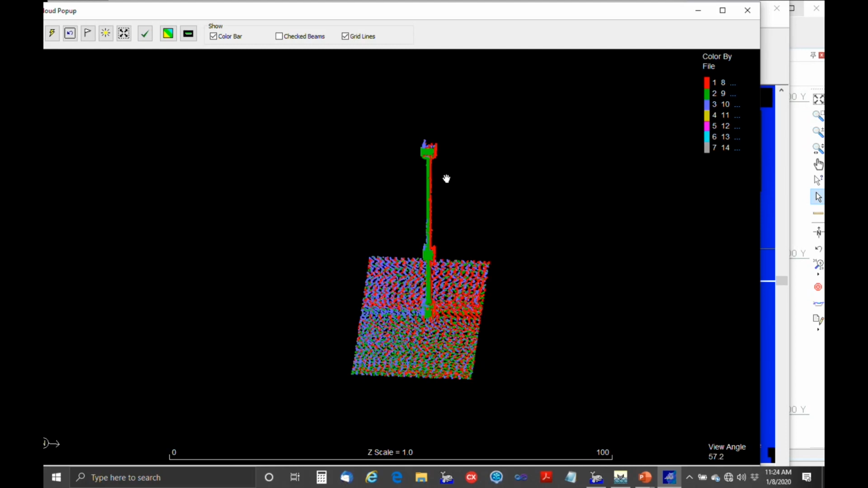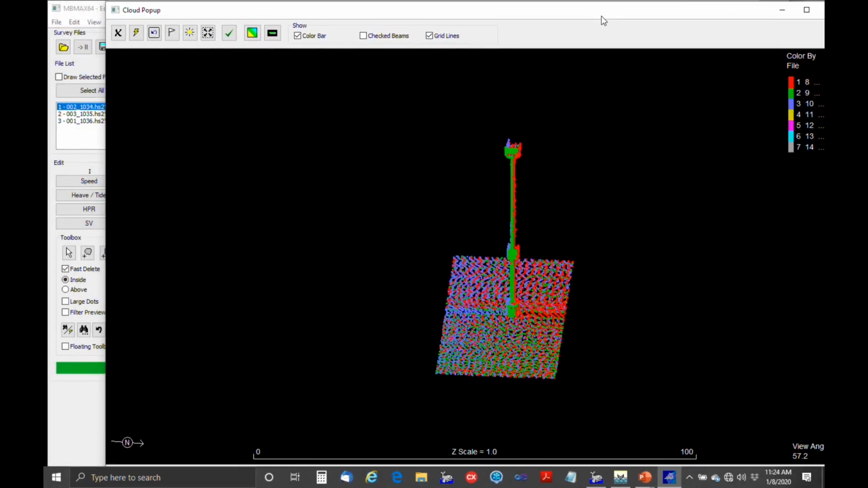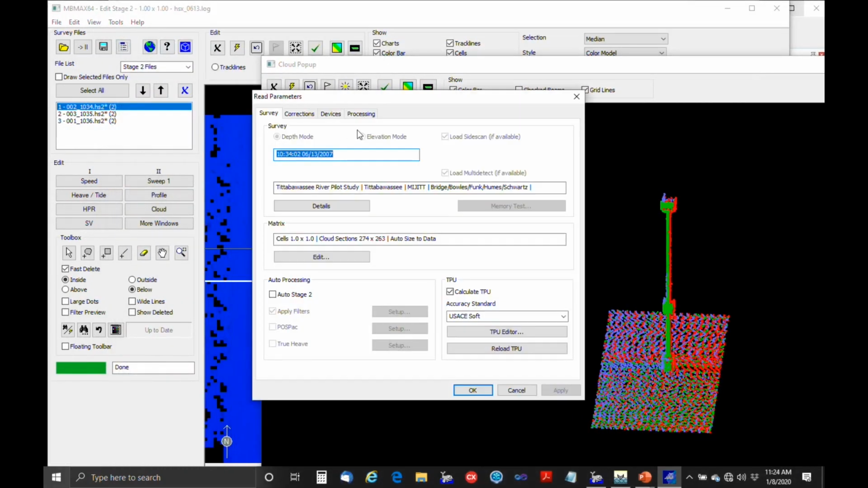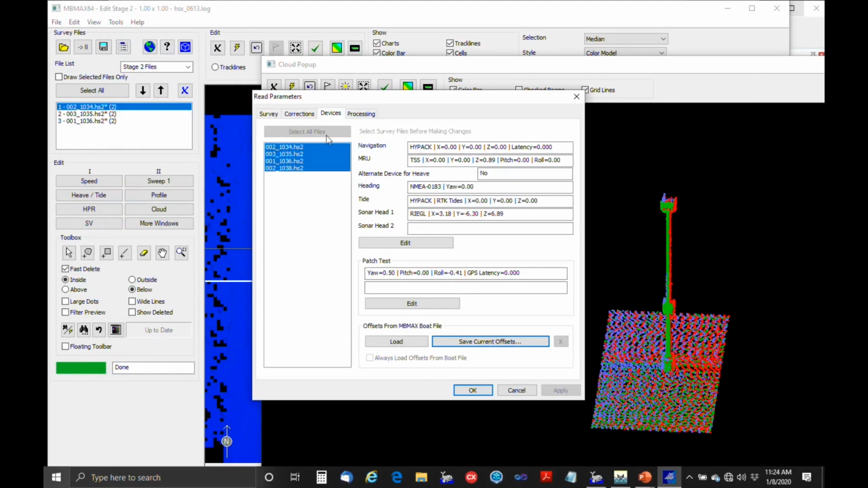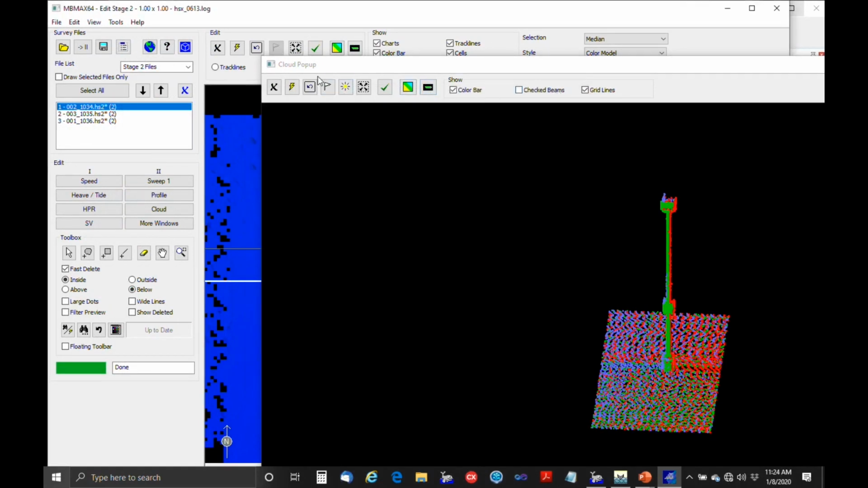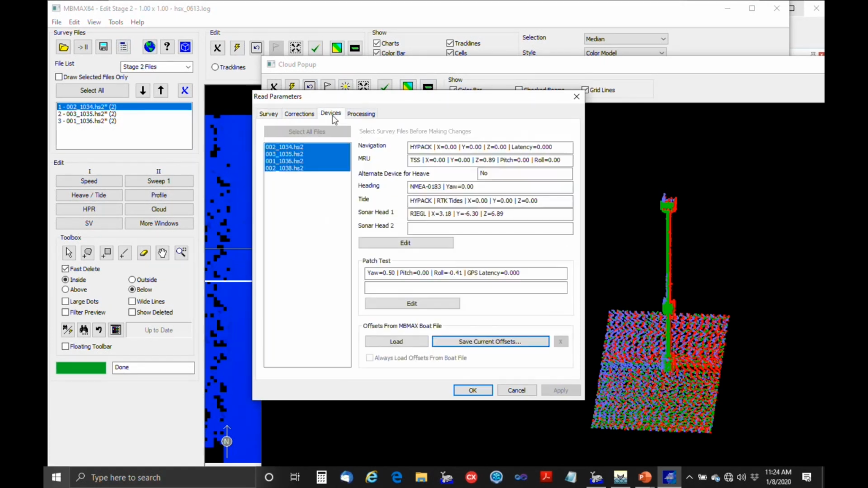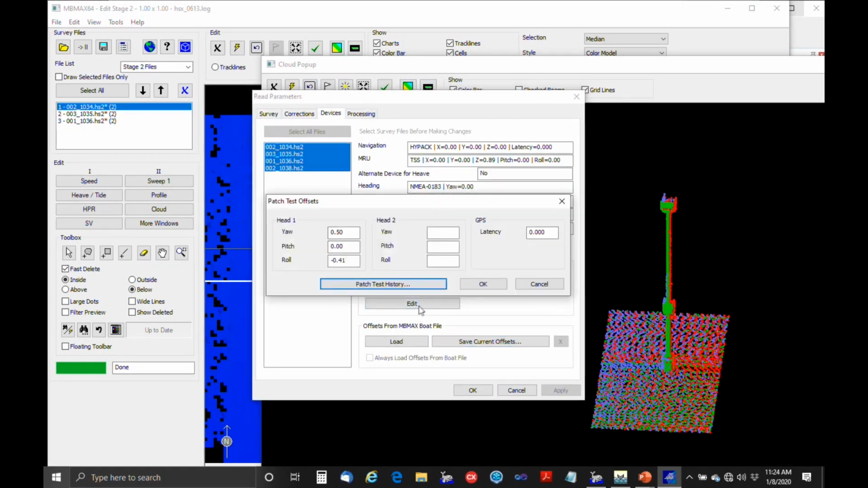Now, the alternative to that, what Joe was talking about, is from this cloud view here, you can actually go in to the read parameters. Devices. And then we can actually change the offsets in here. So the manual method. You know, I'm not going to do that, but that's the alternative.